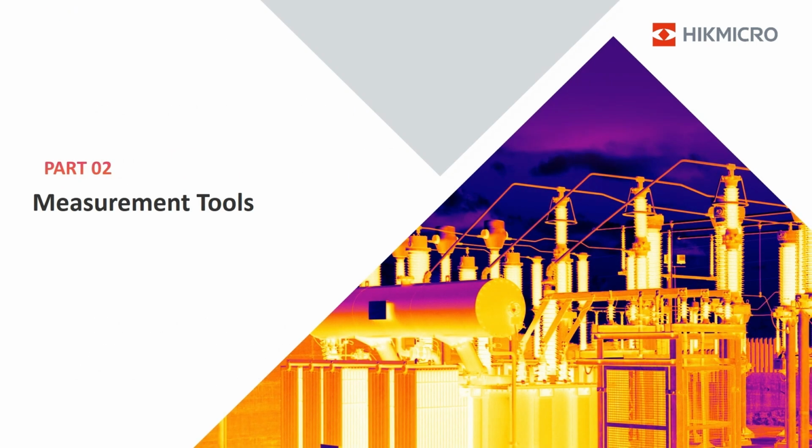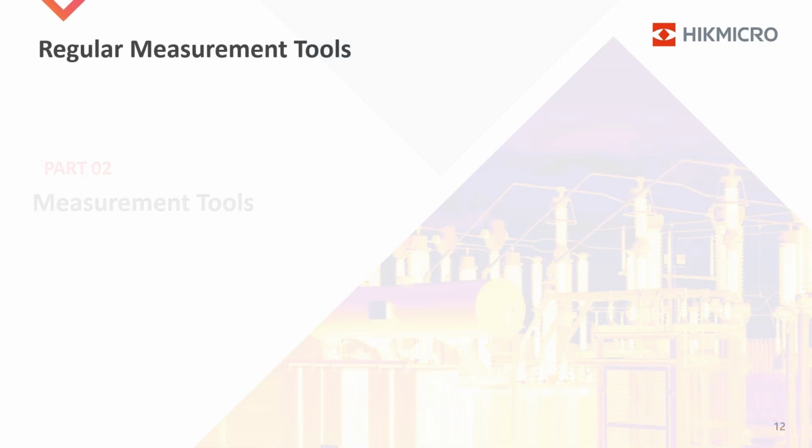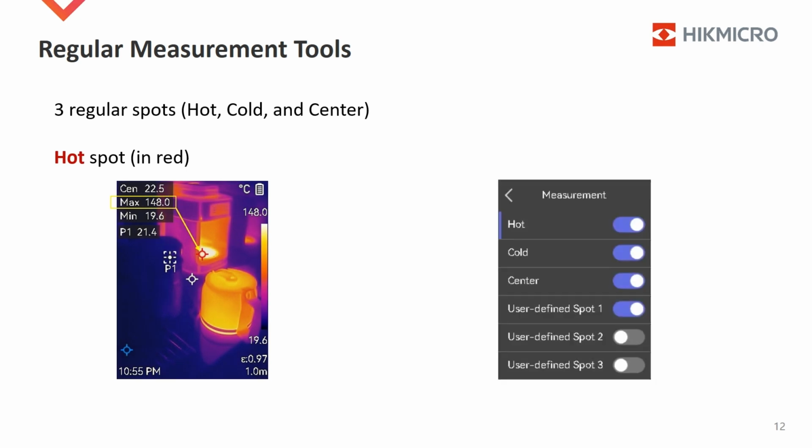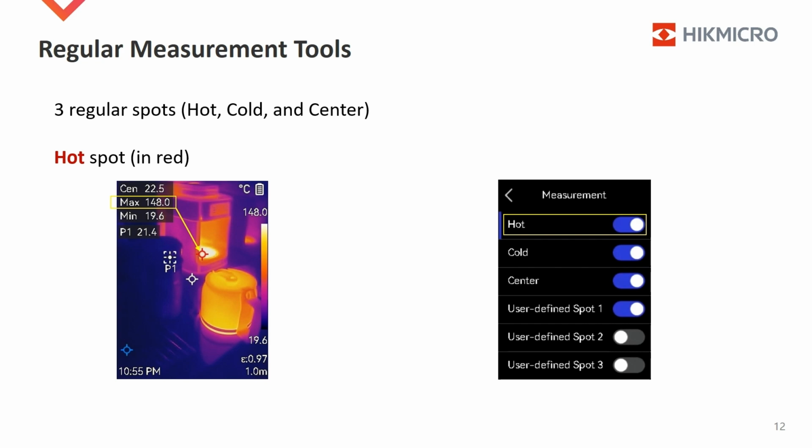In Part 2, temperature measurement tools will be introduced. There are 3 regular measurement spot tools: hot, cold, and center. The hot spot tool displays in red. Its position can change with the detected maximum temperature in the entire image. The highest temperature displays with MX in the upper left corner. The displayed temperature and the spot tool would present on captured images. If you don't need them, just toggle off in the menu.